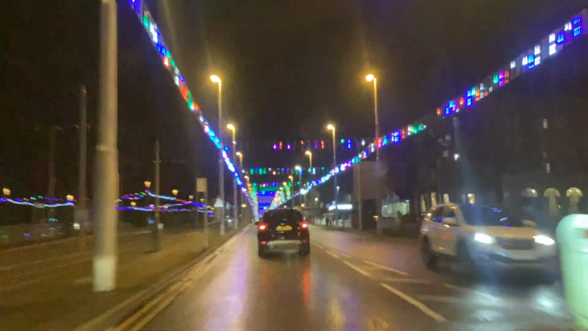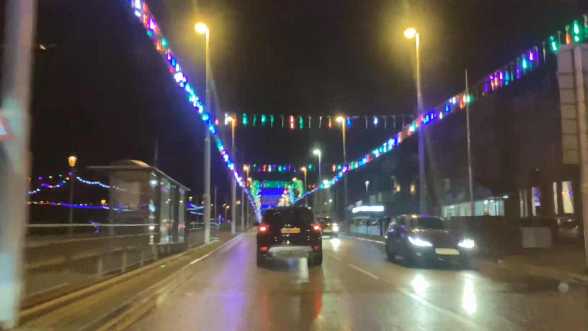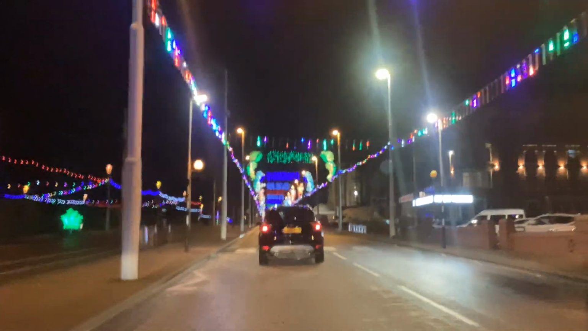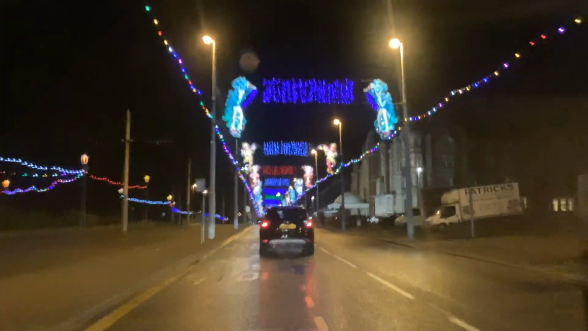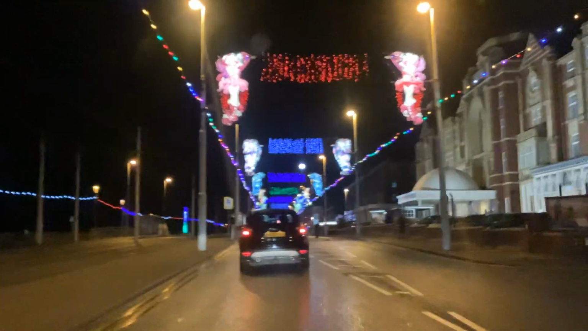Now we're heading towards North Shore. We're now on North Shore. And obviously, as we get up here, these are the far better illuminations. So we're just going past the Savoy Hotel. This is more for the older generation down this side, I believe, because obviously it's quieter down here.